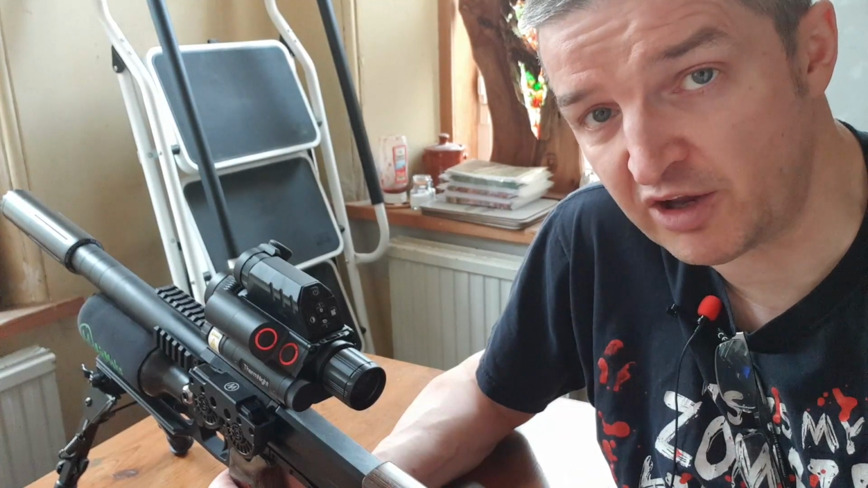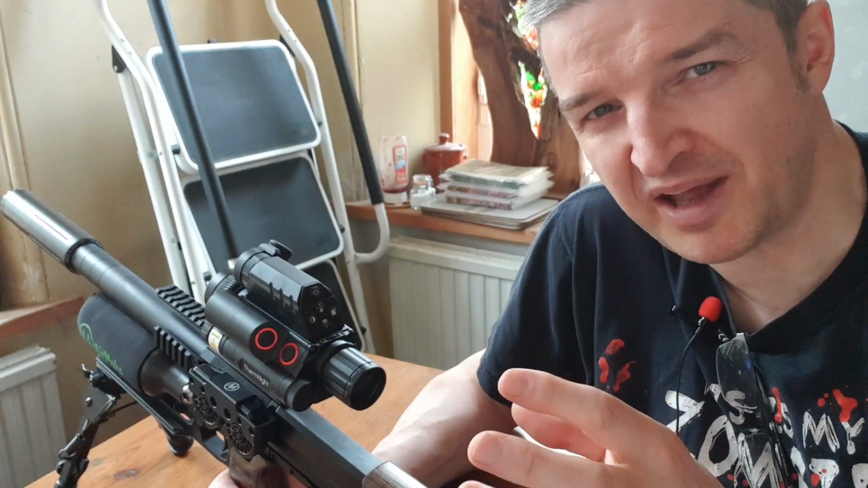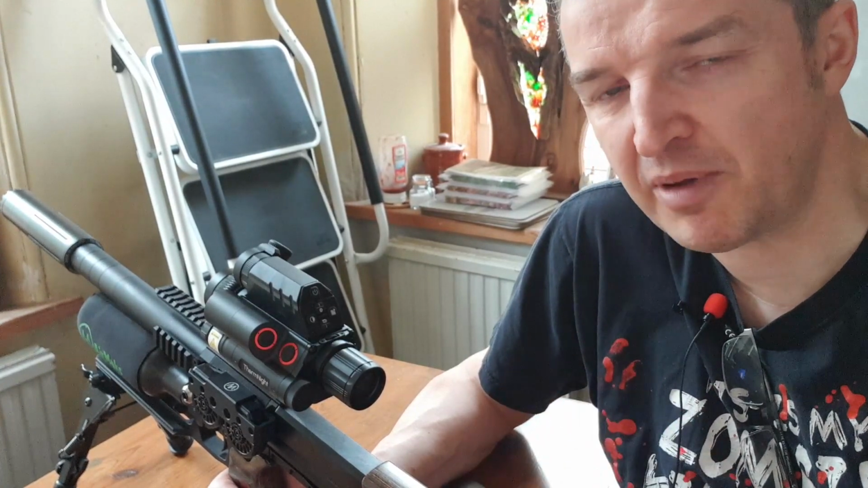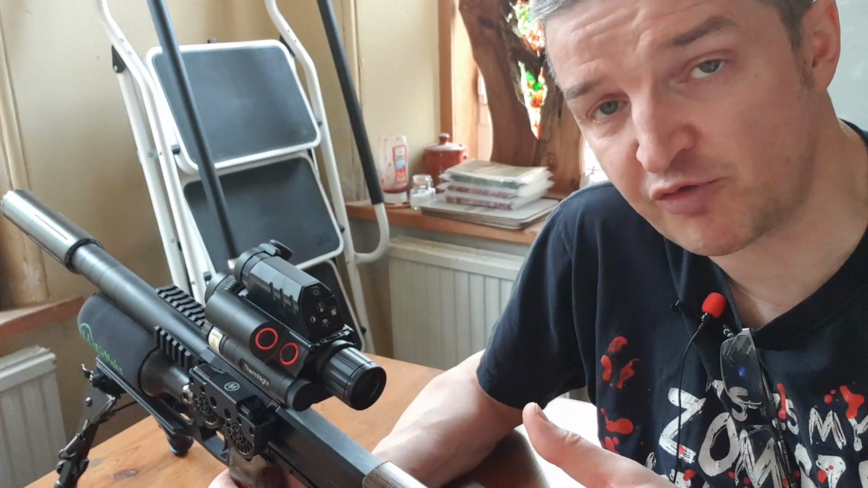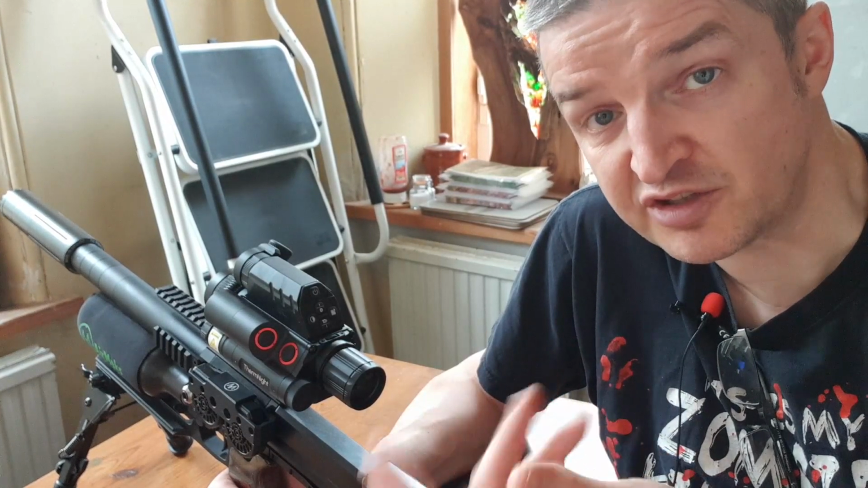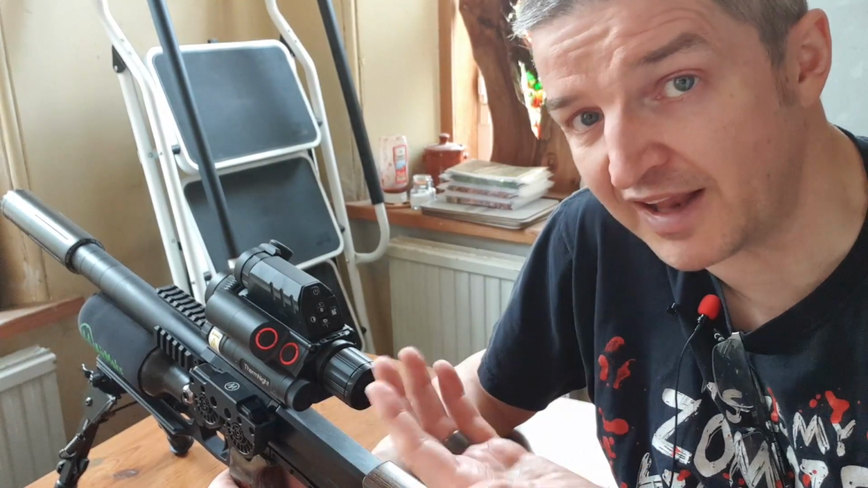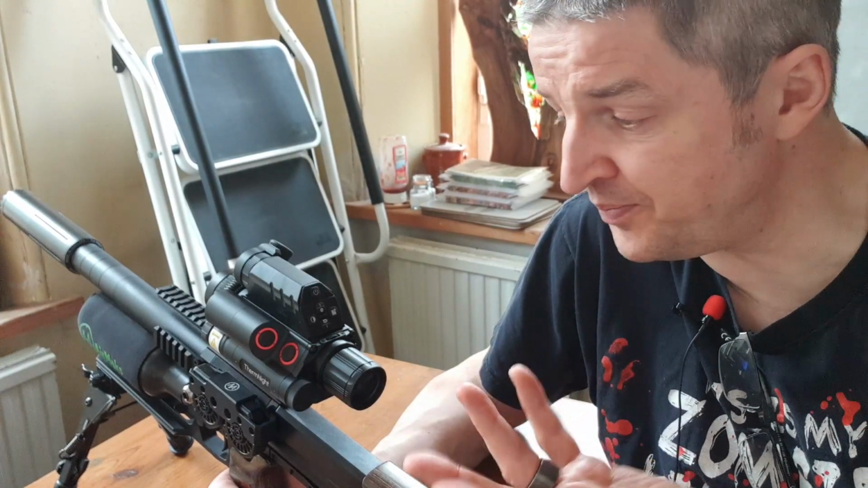I naturally prefer white hot over black hot. I know black hot often gives you slightly finer definition, but my brain just prefers white hot. Plus in white hot mode, the whole screen is generally dark apart from living mammals running around emitting heat. So if the whole screen is dark, you're getting less glow back off the display, less lighting up your face. It seems logical to me.